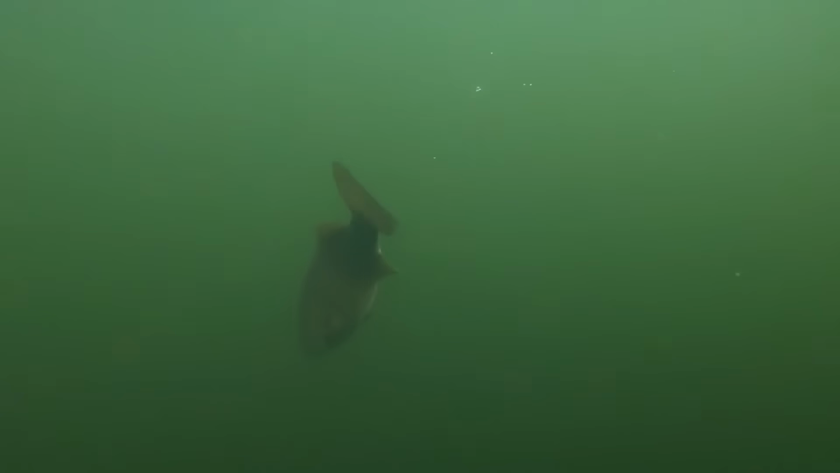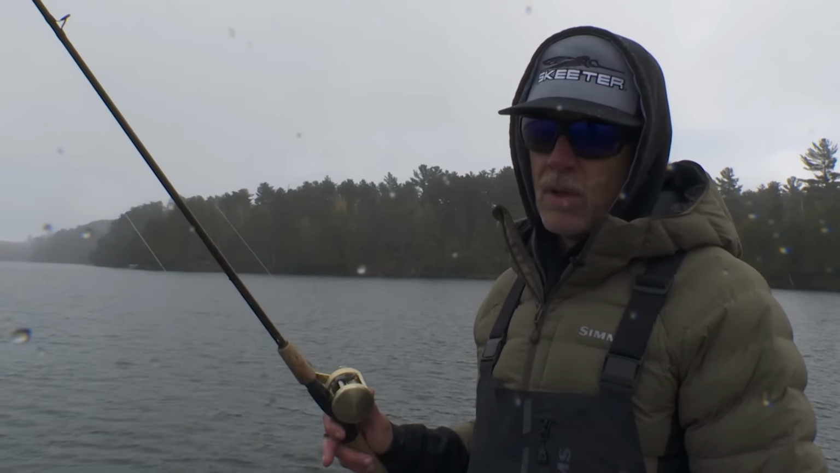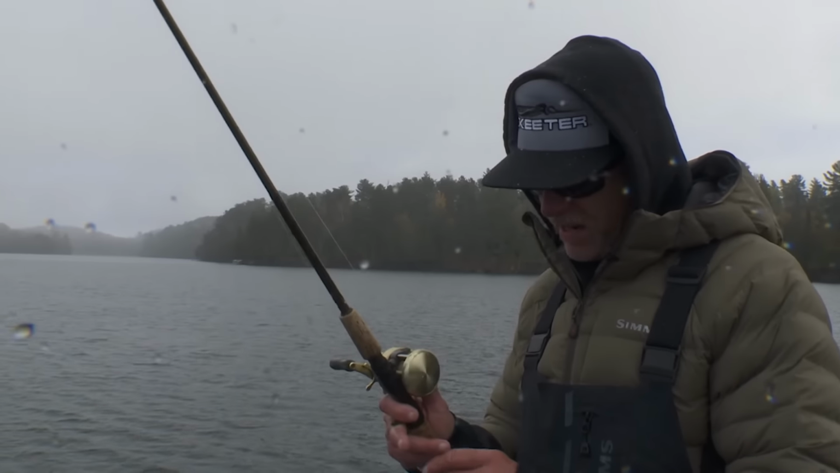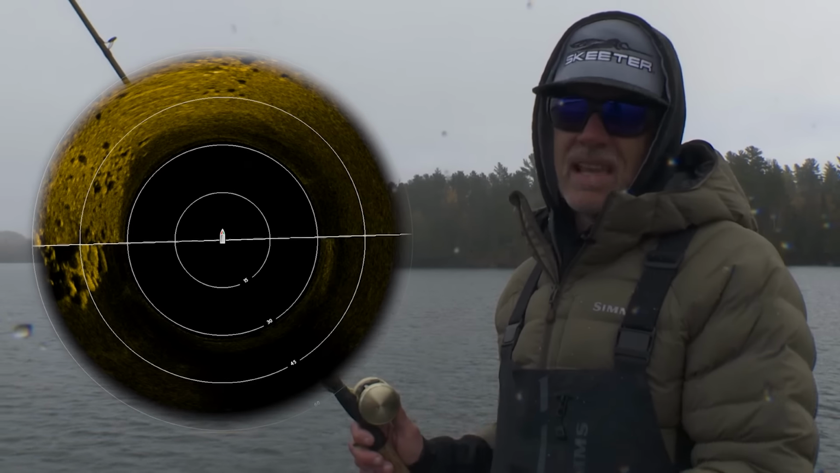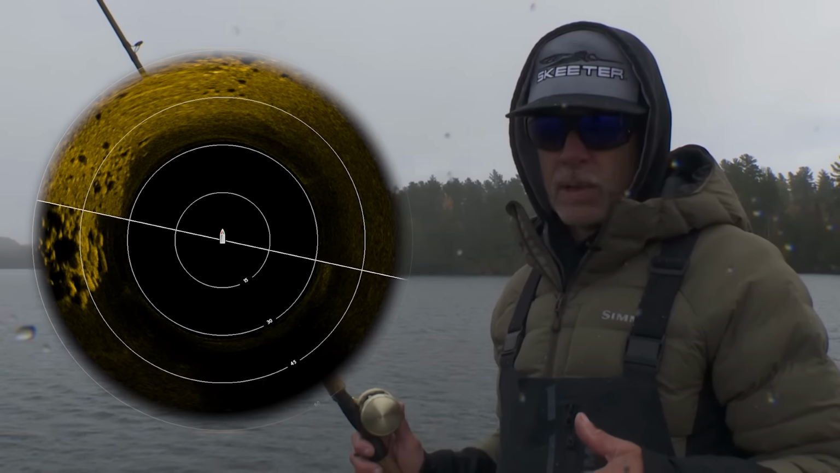I get asked a lot, should I get MEGA Live or 360? They work well hand in hand together. That was a perfect example. When you're moving slowly or spot locked, 360 gives you an extremely detailed picture of structure, individual boulders, sand to gravel transitions, but you have to wait for that picture to refresh.